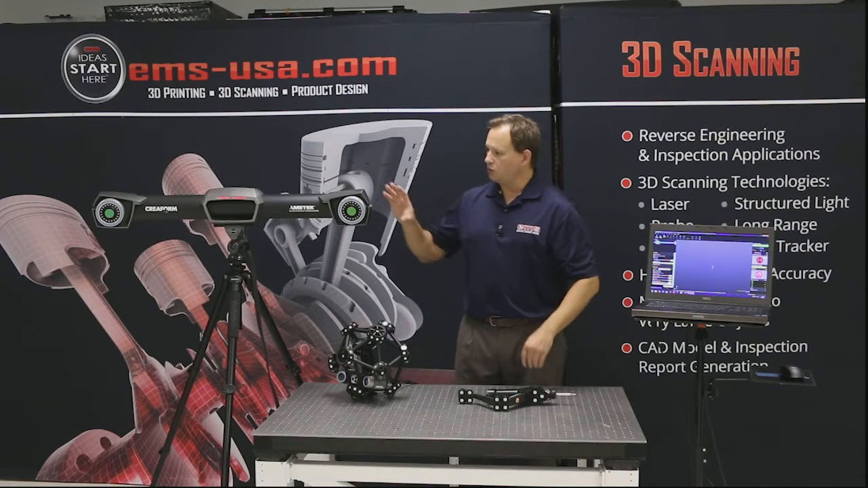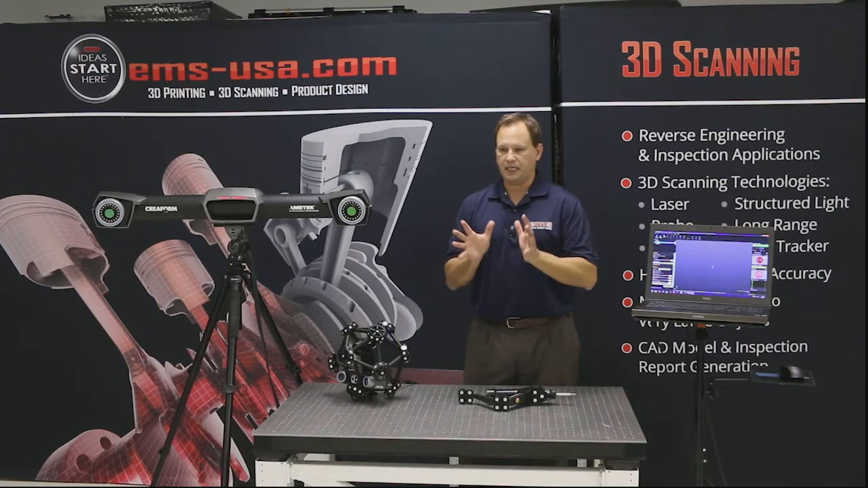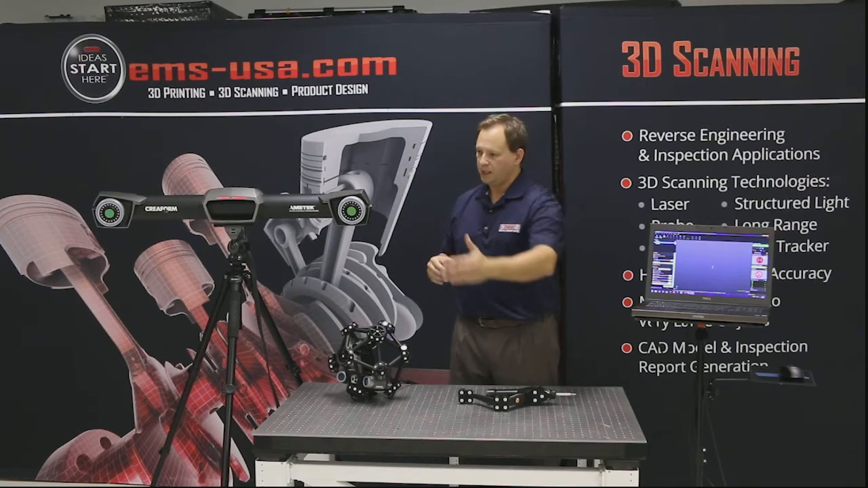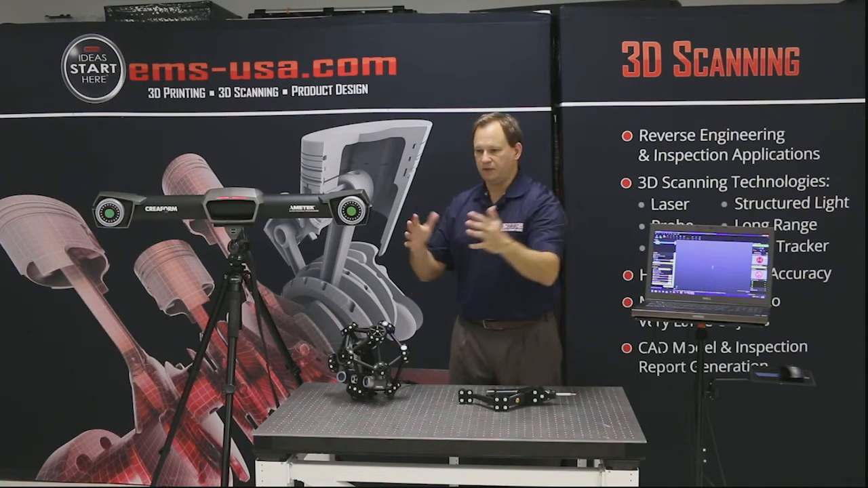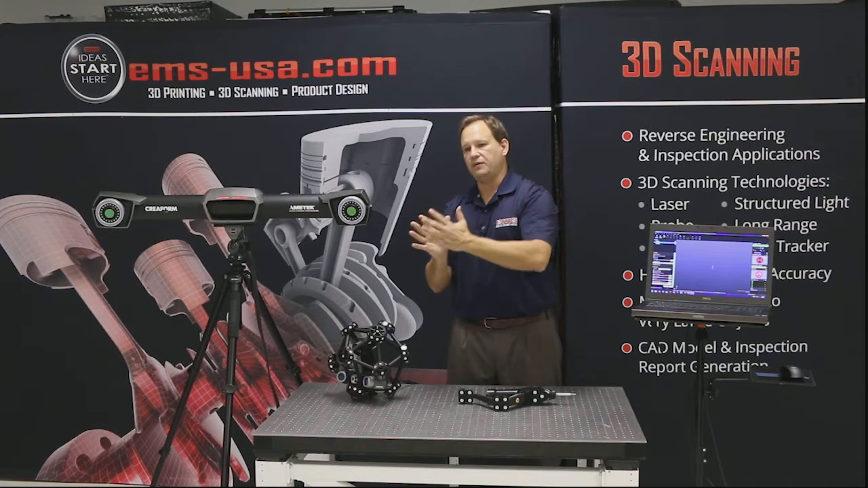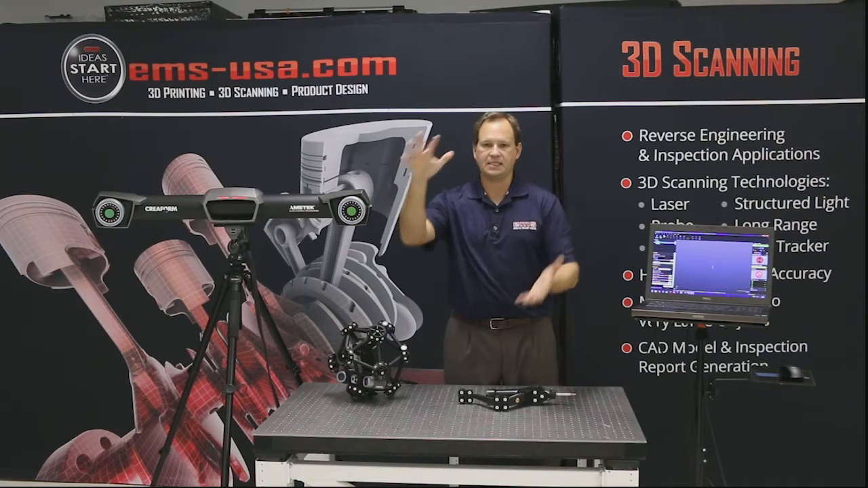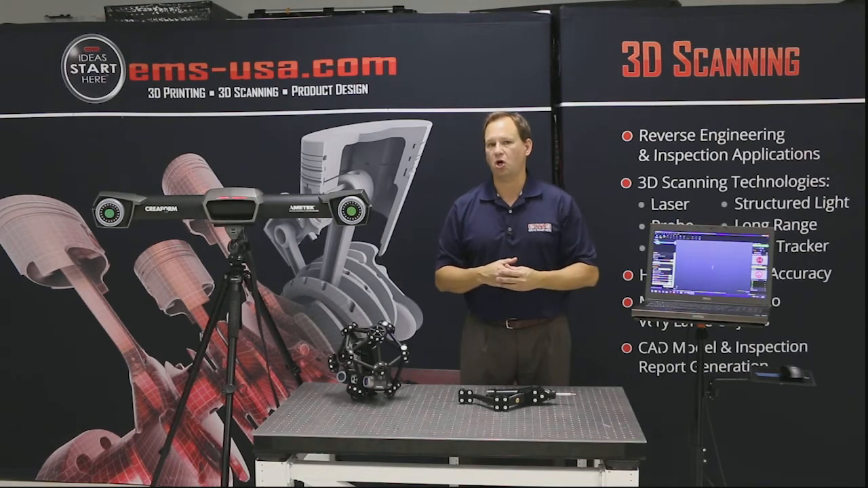Okay, so this system has a 16-meter volume. What does that mean? So it kind of fans out in a cone shape. There's a standoff distance, so about 4 feet away before the two cameras can kind of start to see the object. And then from there it goes out quite a ways, but it's a 16-meter volume. So almost the size of basically like a small car.